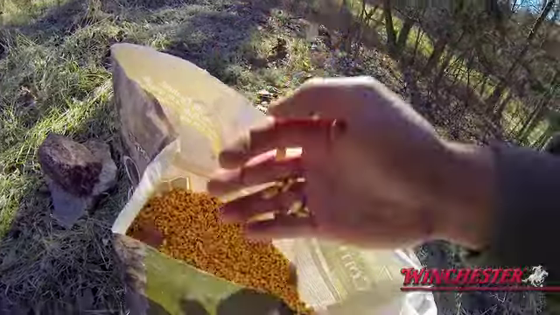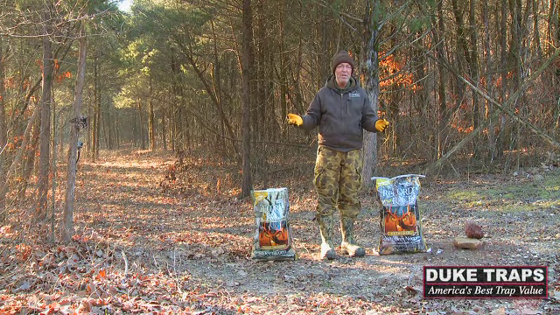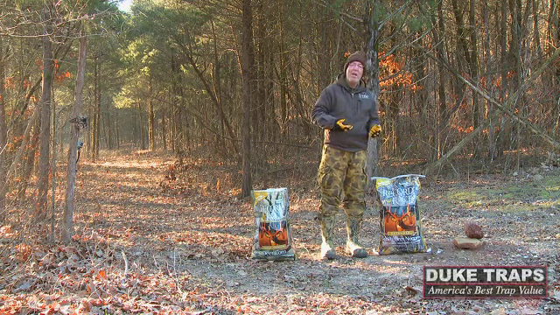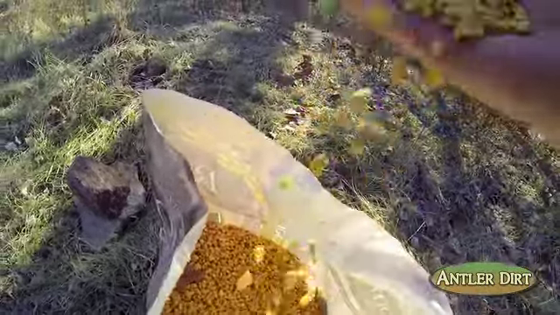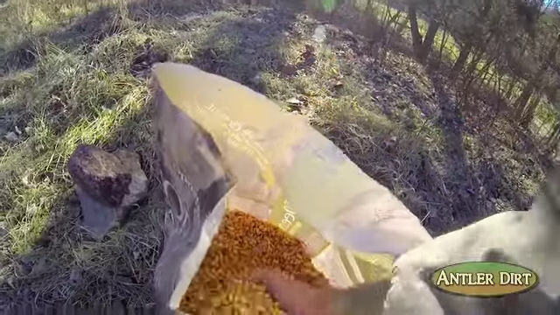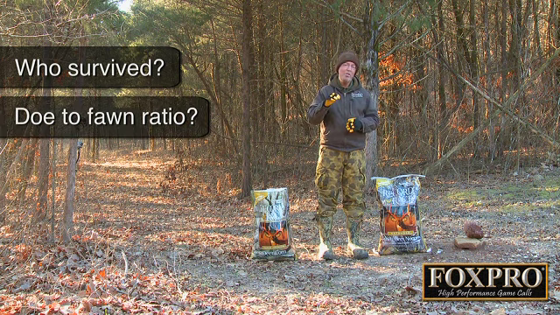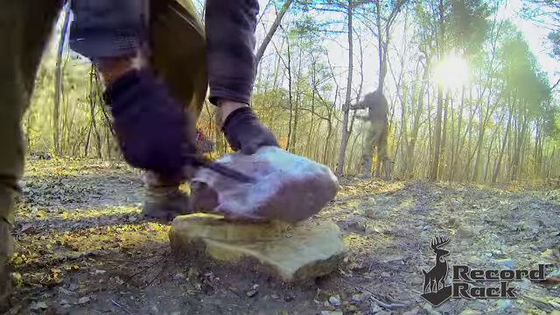I'm going to put out a bag of Record Rack corn that's twice cleaned. The reason I like twice cleaned is I don't want to go to the local feed and seed or a farmer and pour what we call bin run corn out and have a lot of weed seeds in there. I don't want to introduce foreign weed seeds into my food plot. So my purpose is twofold here. I want to see which bucks survived the hunting season, our doe to fawn ratio, and of course for Miss Tracy who loves shed hunting, what percent of bucks have already shed.